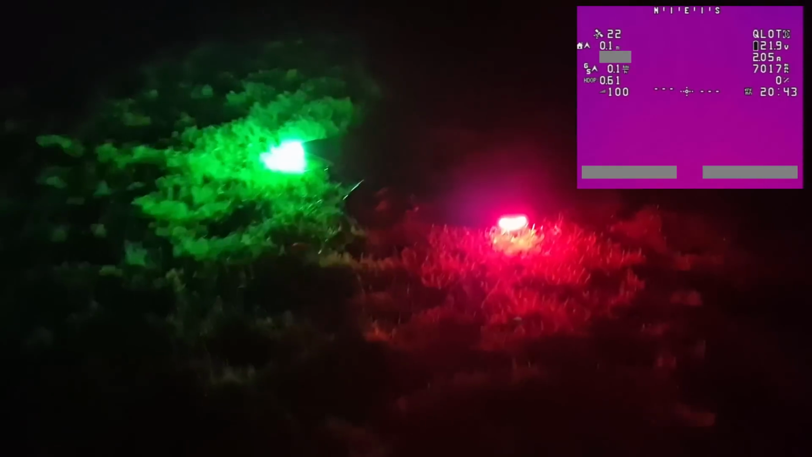So there we go. There's a flight of my Heewing T2 with the AxisFlying 256 thermal camera on board, and a little demo of all of the colour modes that are on the camera as well. Hope you enjoyed.